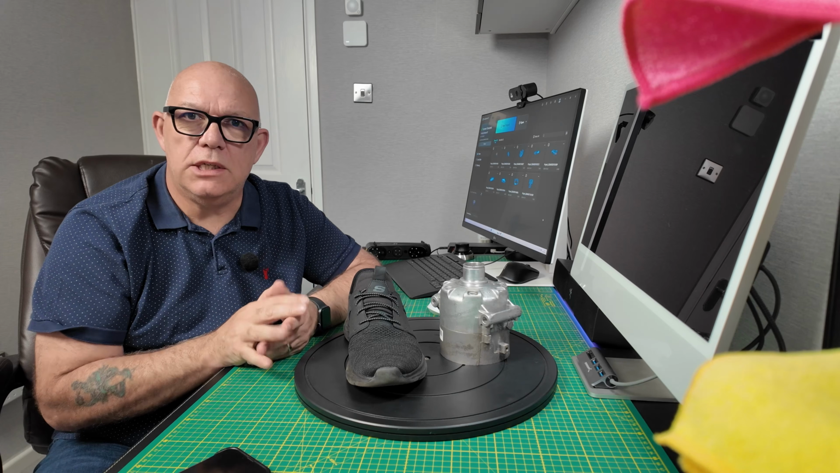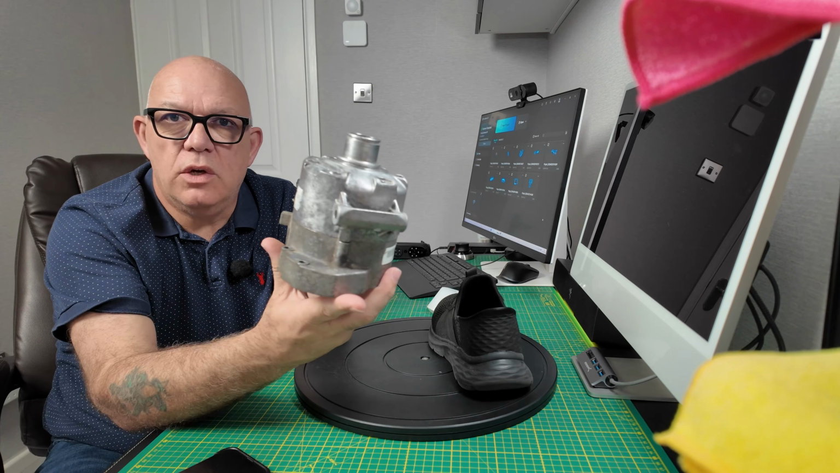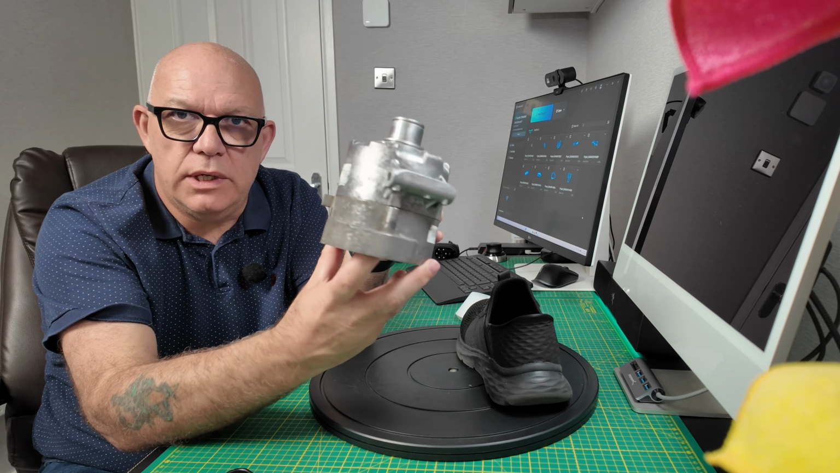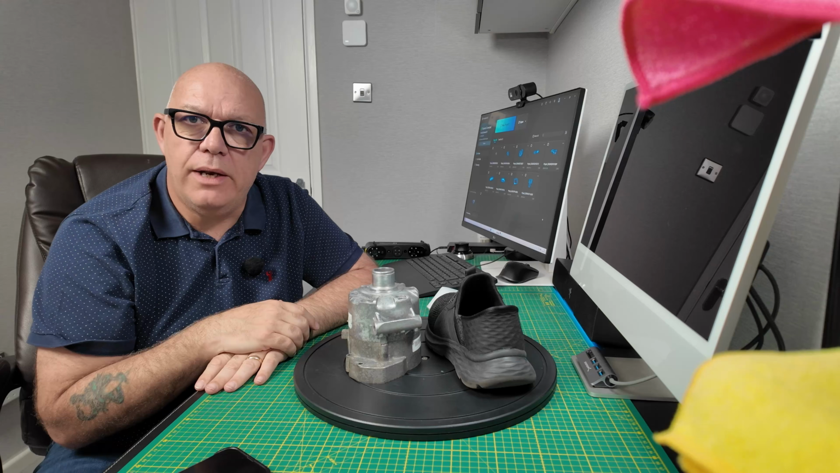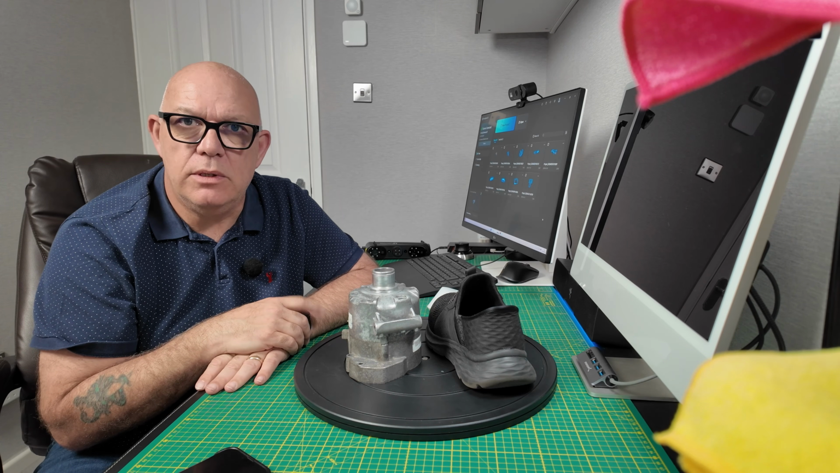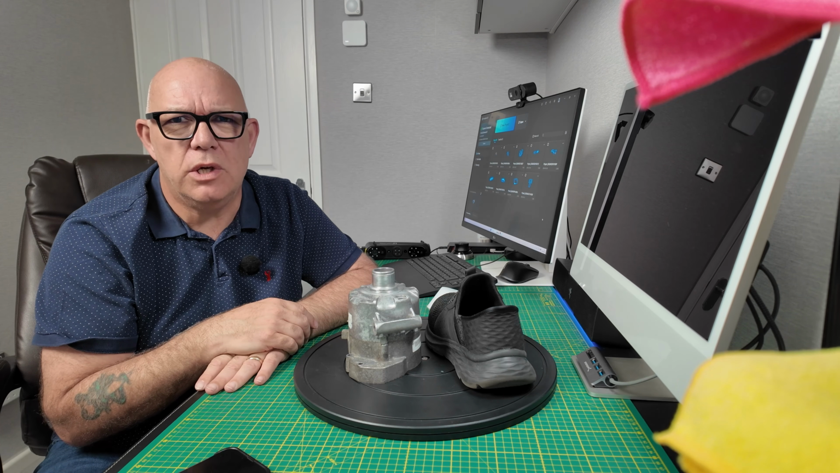What I'm going to do today is scan these two items here. First of all, I've got this training shoe, and I've also got this air conditioning compressor. Look at the features on that. That should scan quite easily, shouldn't it? I'm going to scan them both in NIR mode, then I'm going to scan them both in Markerless laser mode, which is a new feature obviously for the Sermoon S1 and I think the P1 at the time of this recording.